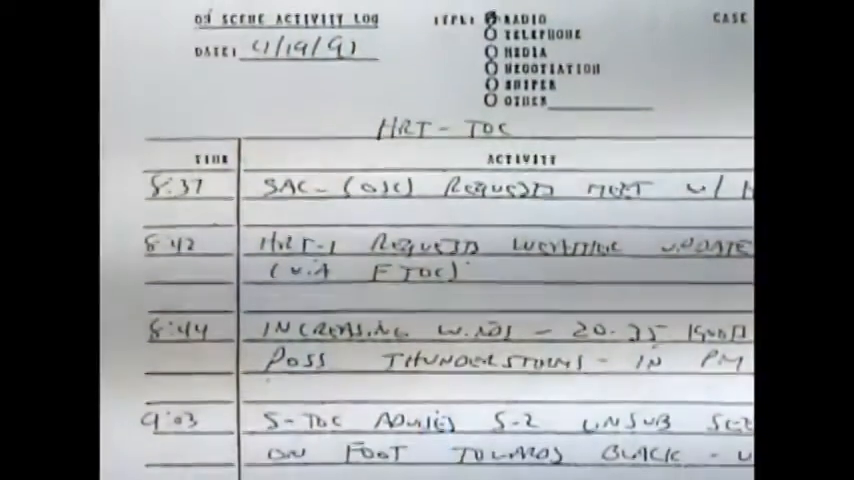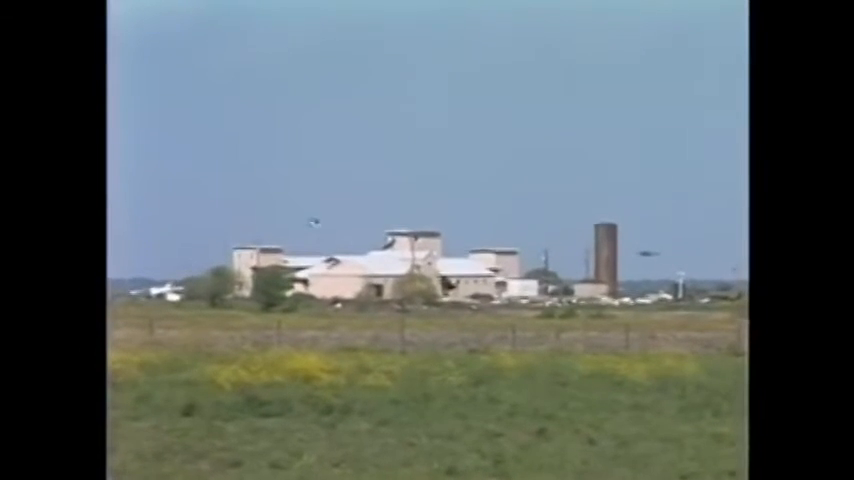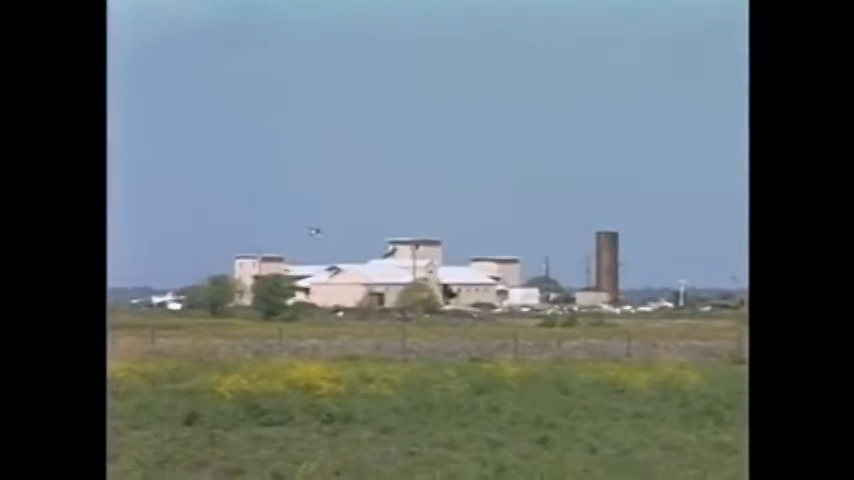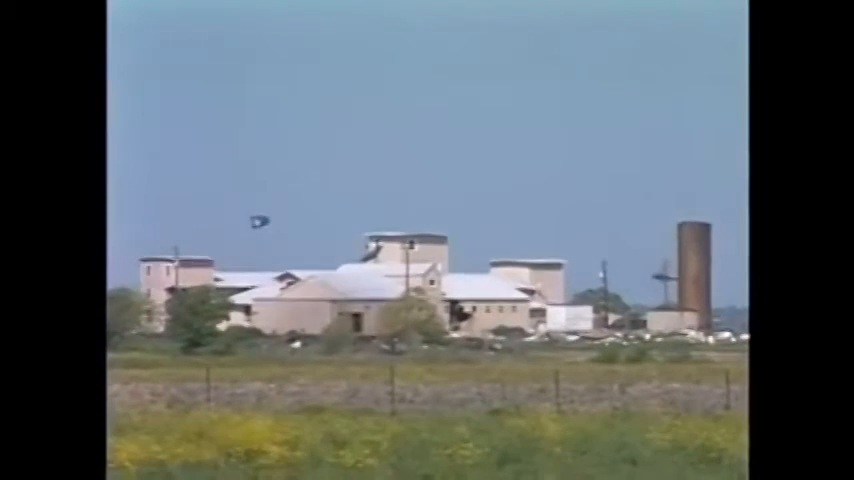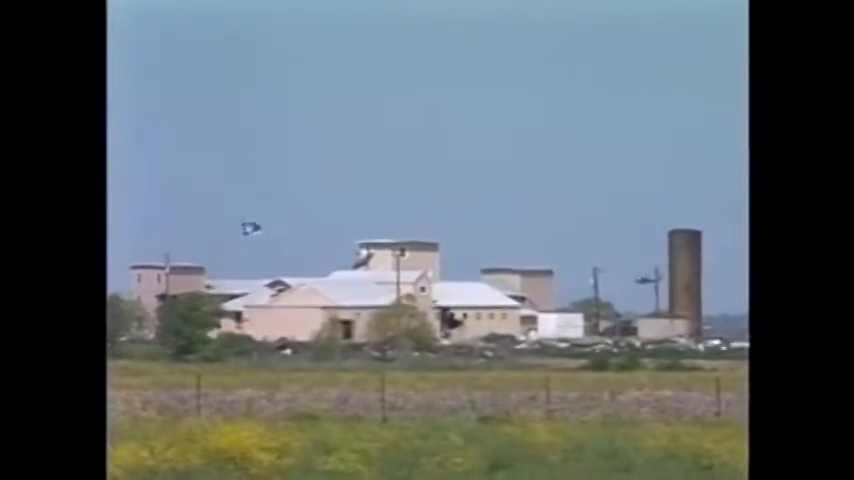According to the FBI's on-site activity log, at 9:03 a.m., FBI Command advised Sierra 2 that an unknown subject could be seen traveling on foot at the back of the building. In this aerial photo, taken at approximately 9 a.m., a Davidian appears to be leaving the building and walking toward the back of the compound. The log indicates that Falcon 2, an FBI helicopter, took off to intercept the subject. As it approaches Mount Carmel, several flashes can be seen coming from the side of the helicopter.